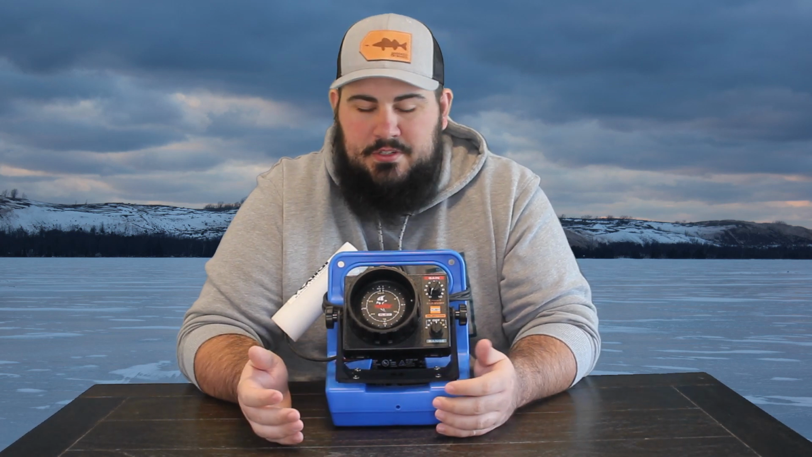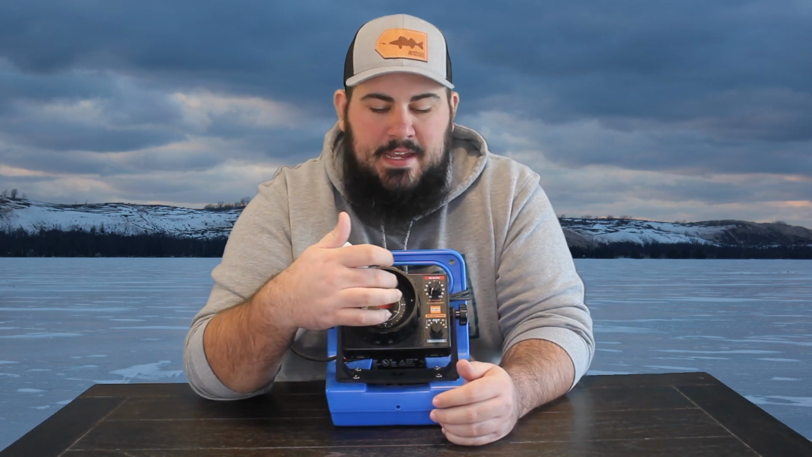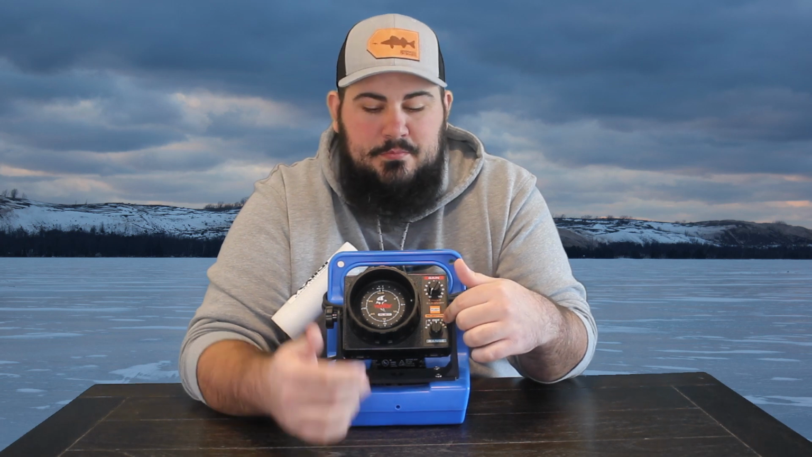And then on the other side, same thing with the yellow ring, right? 0 to 30, 0 to 60, and then 0 to 120. So we can fish anywhere from 0 feet to 120 feet of water. The reason you have different scales is because you want to maximize the screen. So if you're in 20 feet of water, you would go to the white 1 instead of the yellow 1, because that will give you more of the screen to look at.